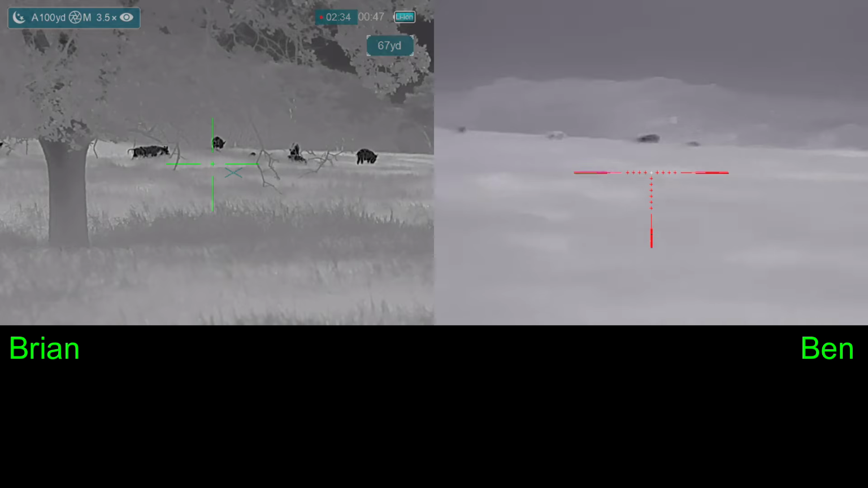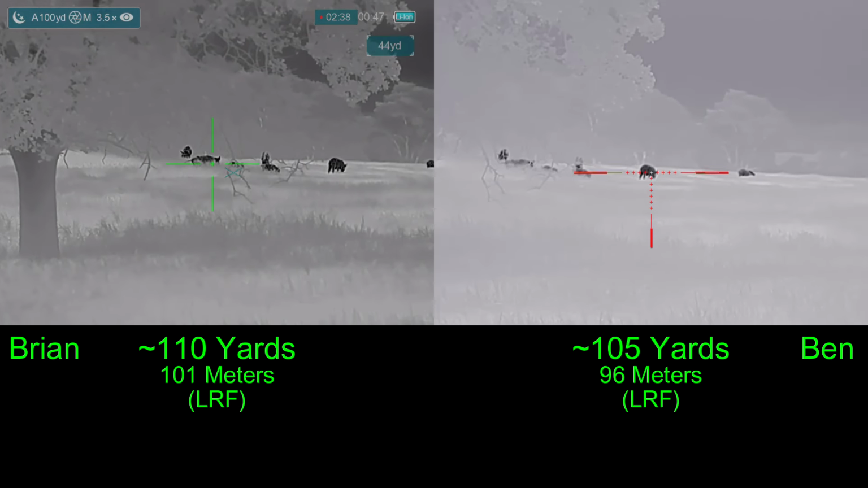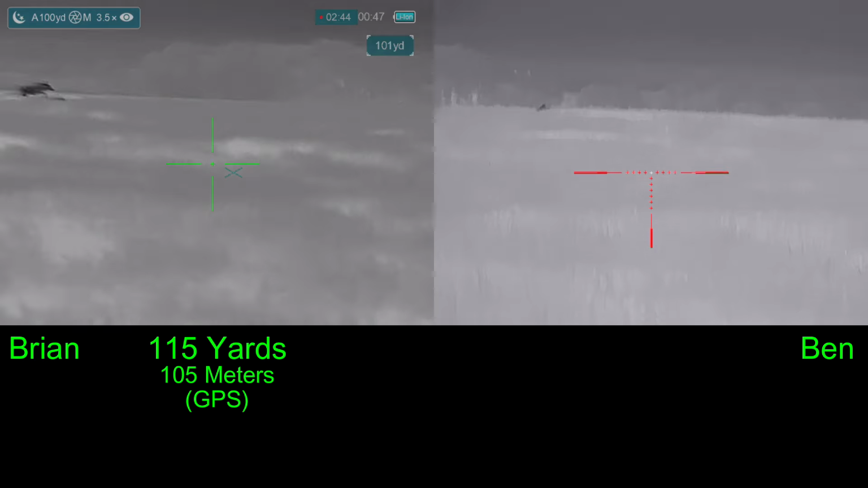Now the field that the hogs are coming from, which is on the neighbor's property, also has a house, so we can't shoot in that direction. Ready? I'm ready. Both our openers run. Take the one going right. Okay.